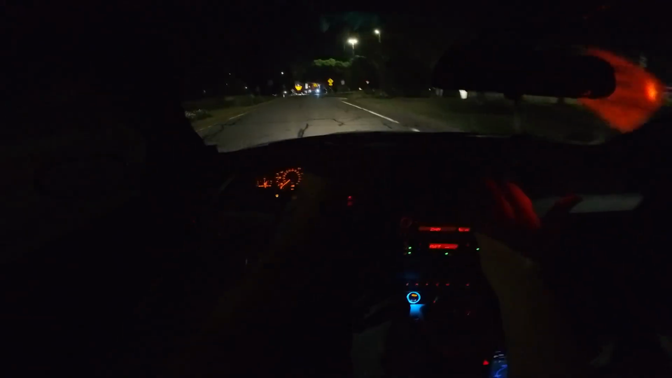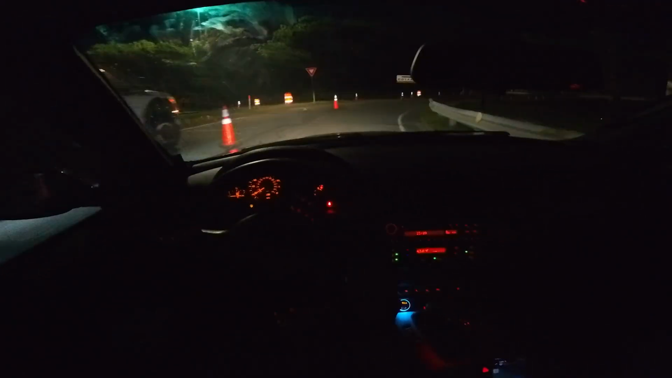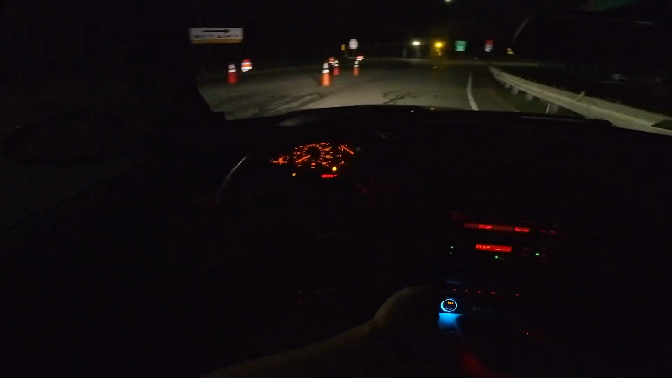We just floating in third gear. Yo, tell me. Wait, what? Oh boy, I just took the wrong turn. What am I doing? It was this one. I thought it was closed off, bro. This is actually funny to get on video. I mean, nighttime in Boston, yeah. Is that guy yelling at me? Don't take it personally. All right, here we go.